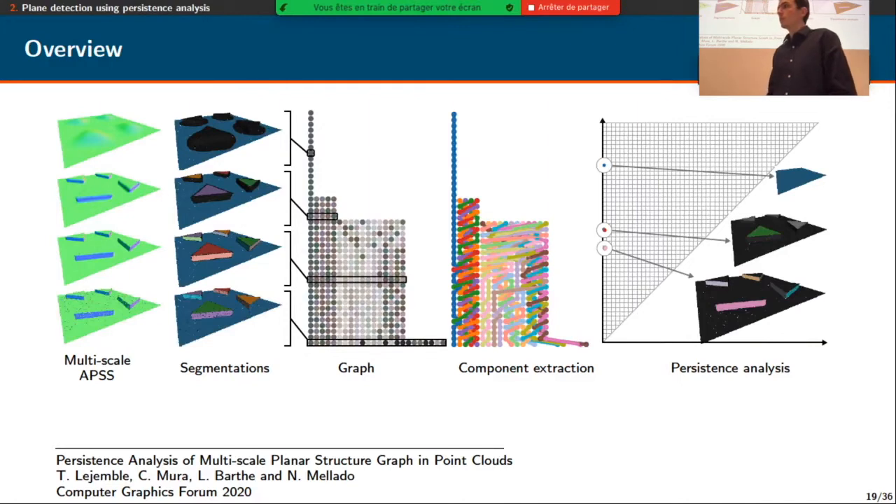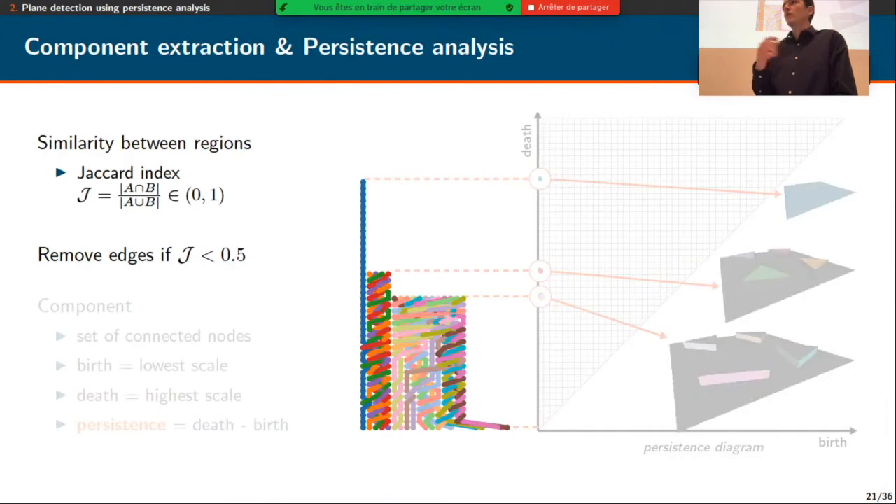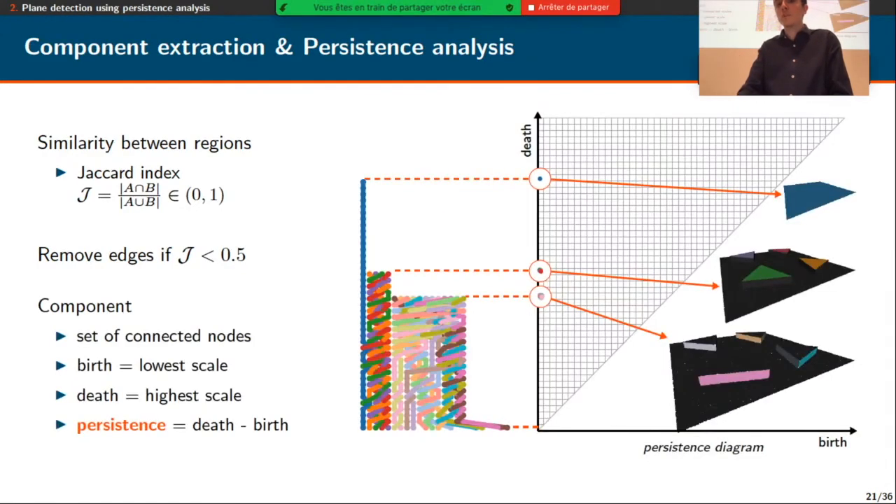So you're using these plane abstractions to detect similarities between parts of the surface. Can you tell us more about how you would use this similarity? Yeah, so the similarity tool we proposed: there is the similarity between regions in the graph. We also proposed a way to explore this persistence diagram and to eventually select one region of the point cloud and get the similar regions at other places.